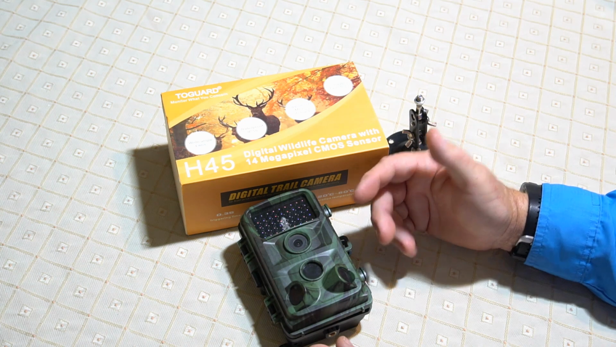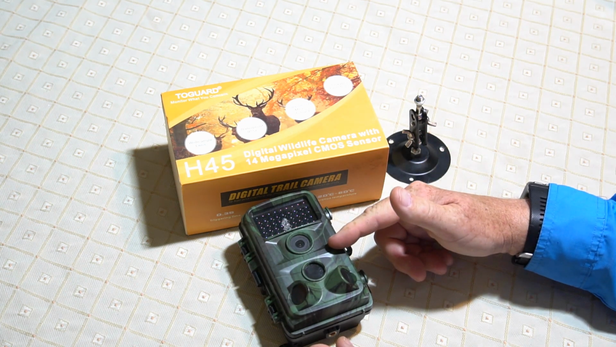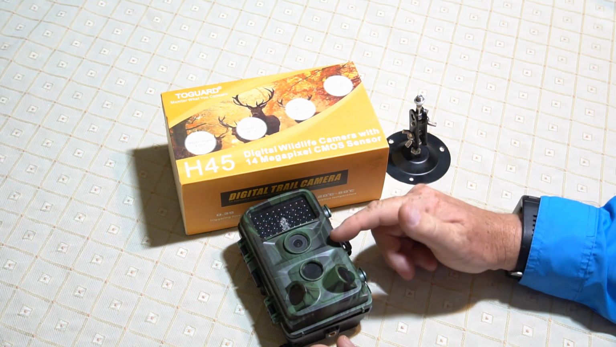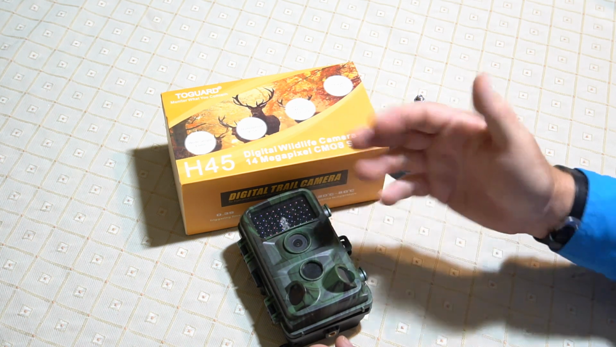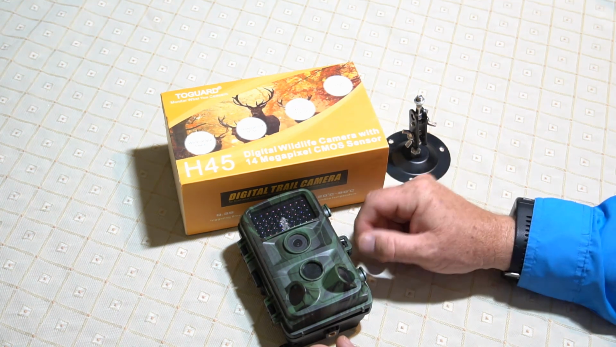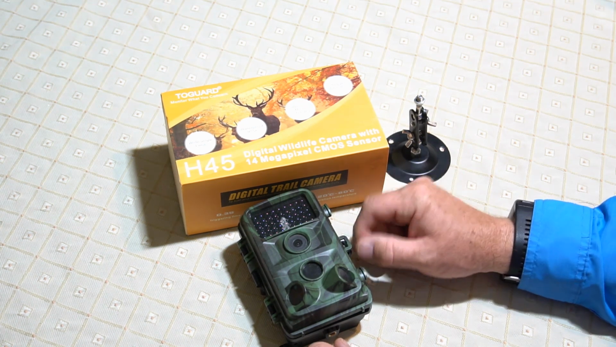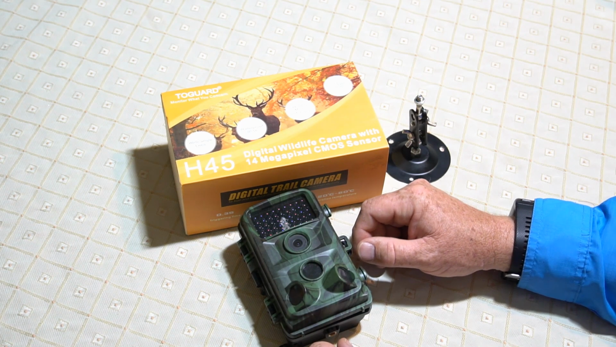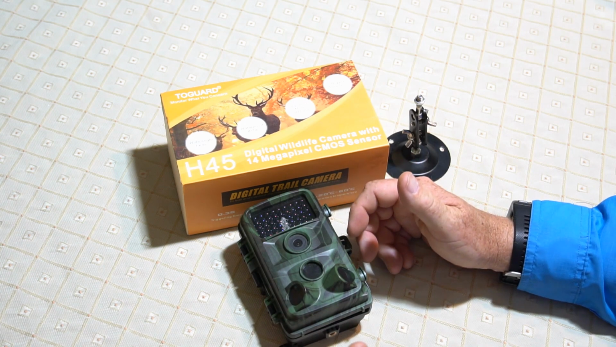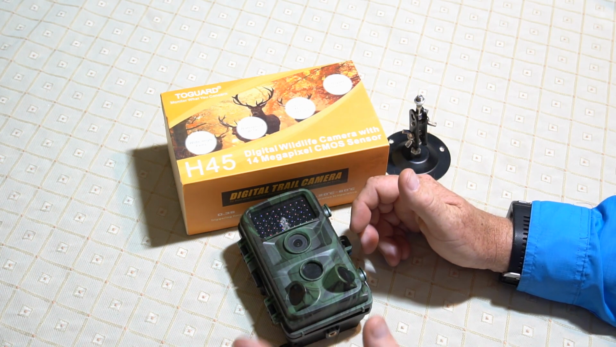So the only thing I had one problem with it, and it was just on a few nights, 2 nights back in the early part of March. There were a couple of nighttime photos that turned out black because the LEDs didn't fire on them. It happened just like in a 2-day period, and it's never happened again. Not sure what that was.